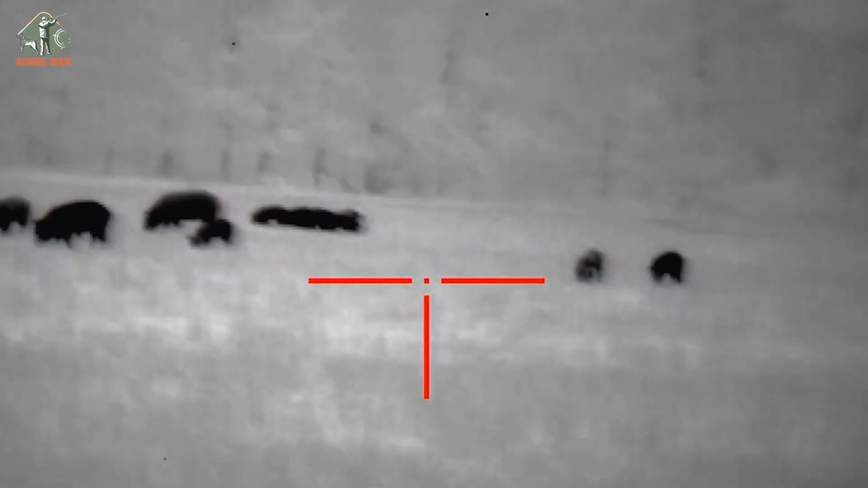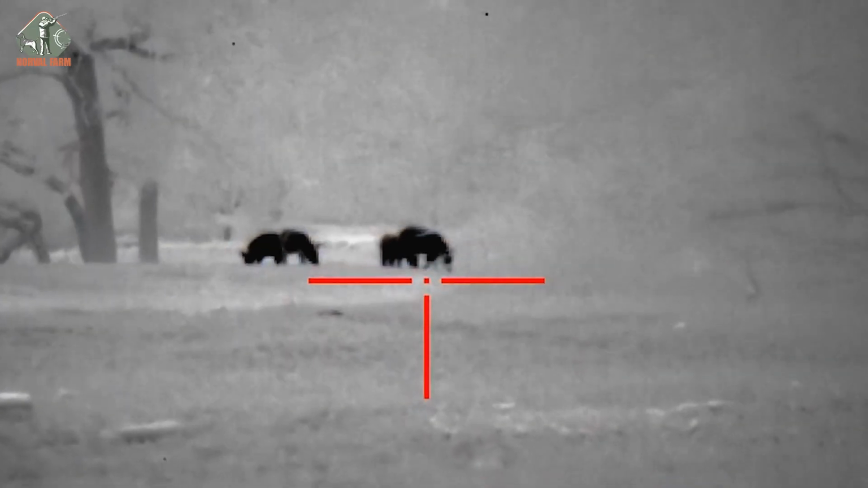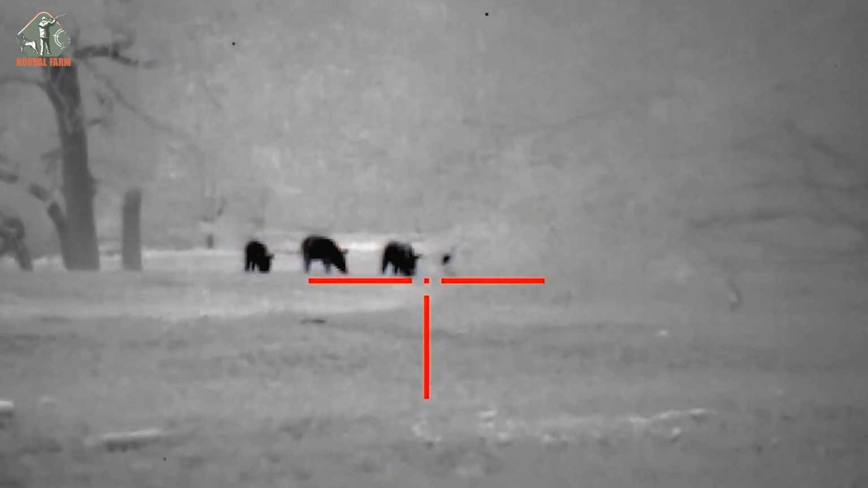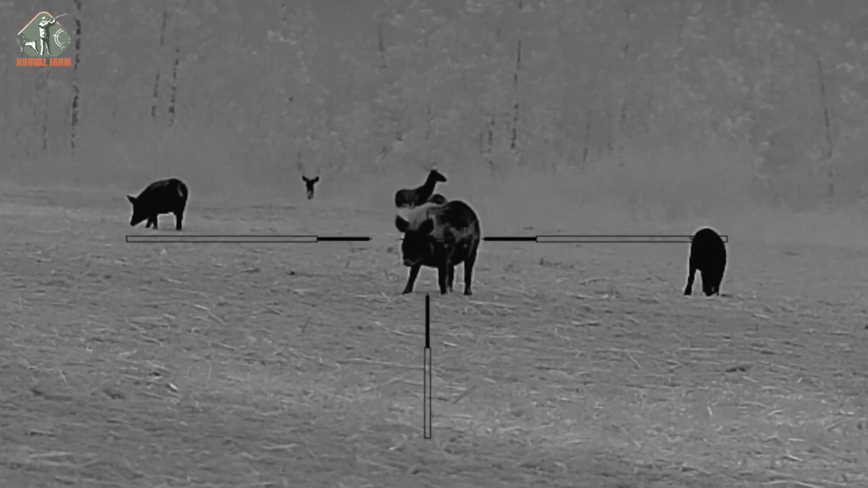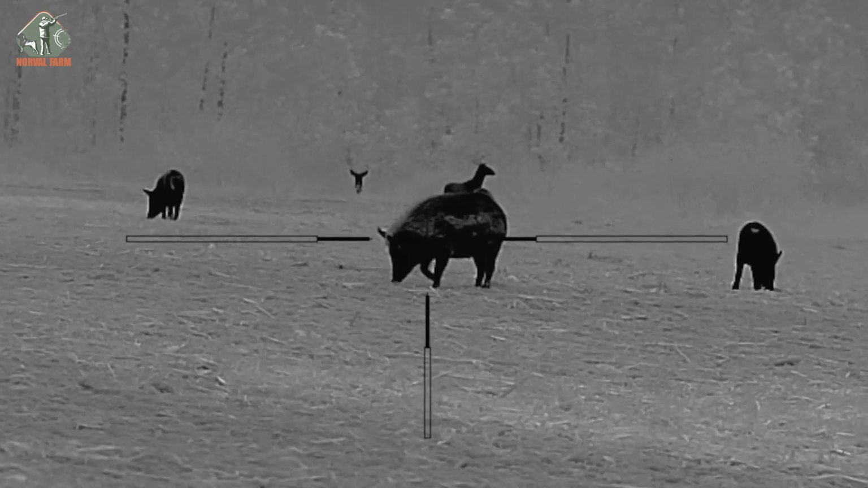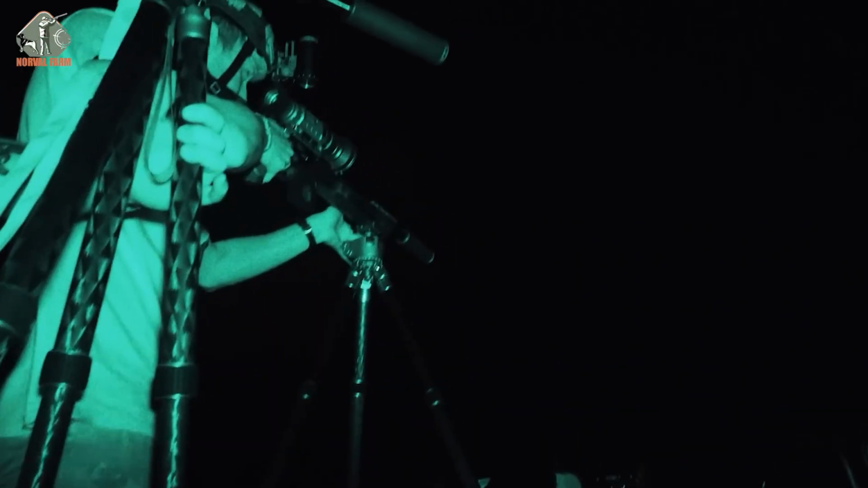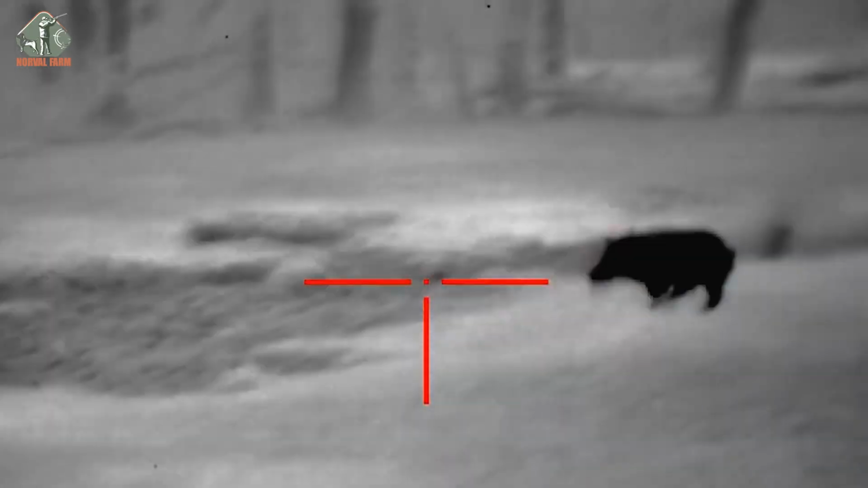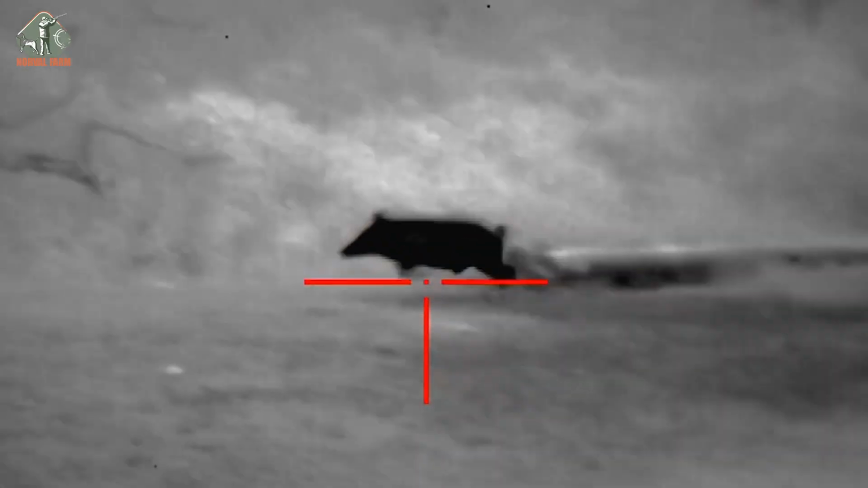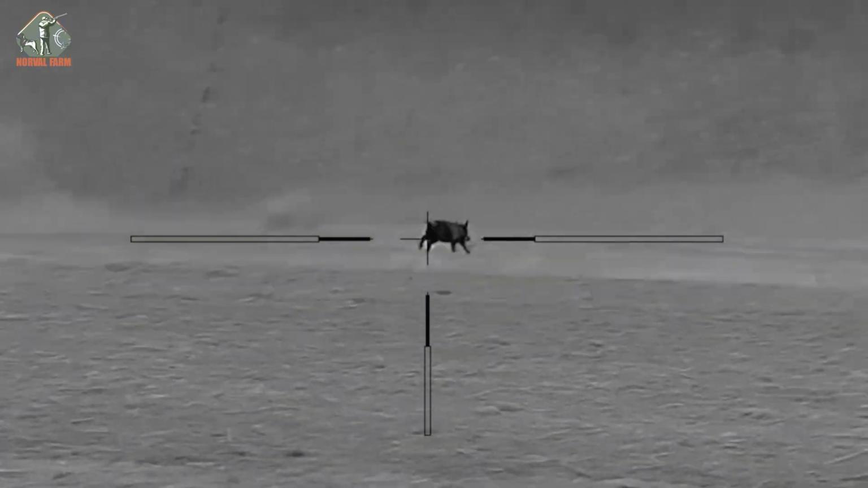We remained still in the open field, scanning patiently until another herd approached. Their course first stood out starkly under the moonlight. They were massive, arched backs, stocky legs, and solid muscle. I took careful aim, and with a clean shot, dropped one right where it stood. The others bolted, but we managed to land a few more hits.